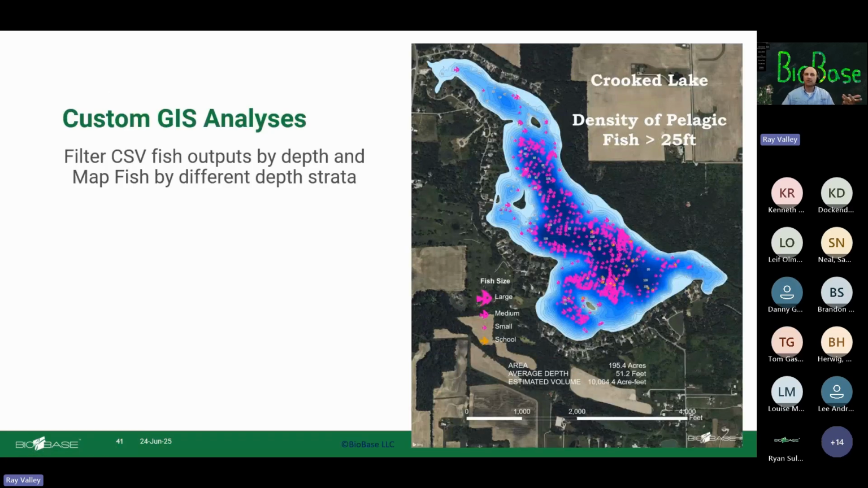Custom GIS analyses is another great use. This is really easy data to work with, where you can filter the CSV data by depth and then map fish by different depth strata. So this is an example of a disappearing Cisco population in Indiana Lake, an endangered Cisco population. The Cisco seem to be hanging in there. And here's an example where we have different symbols for the large, medium, and small fish in the school. So we could do these GIS maps.